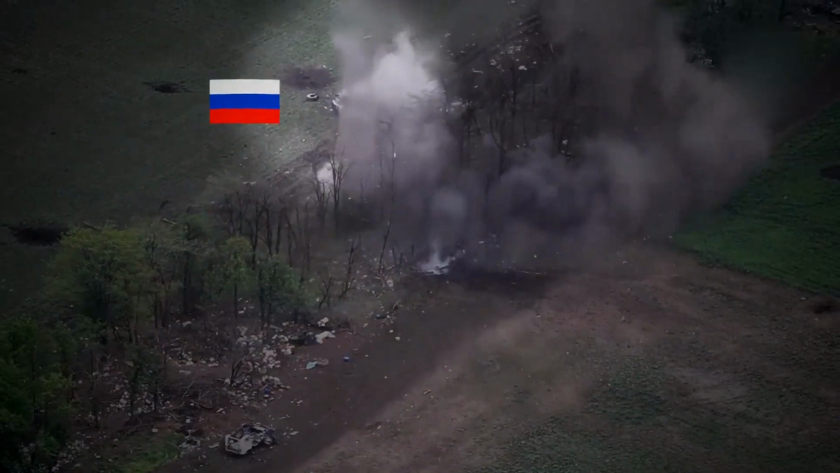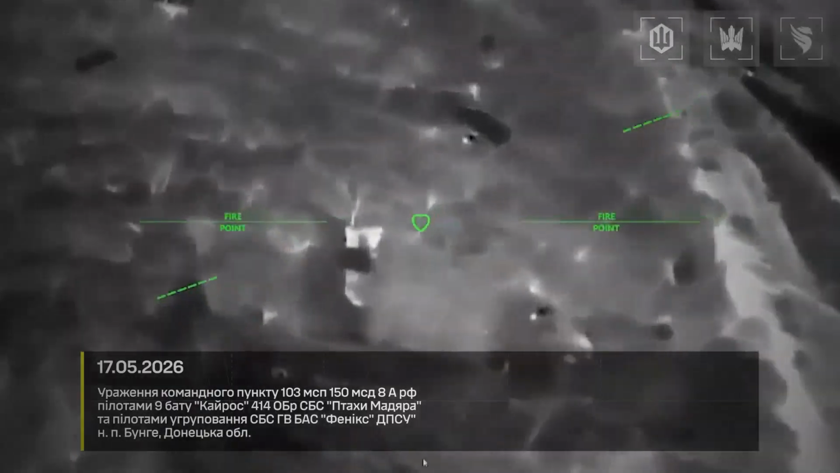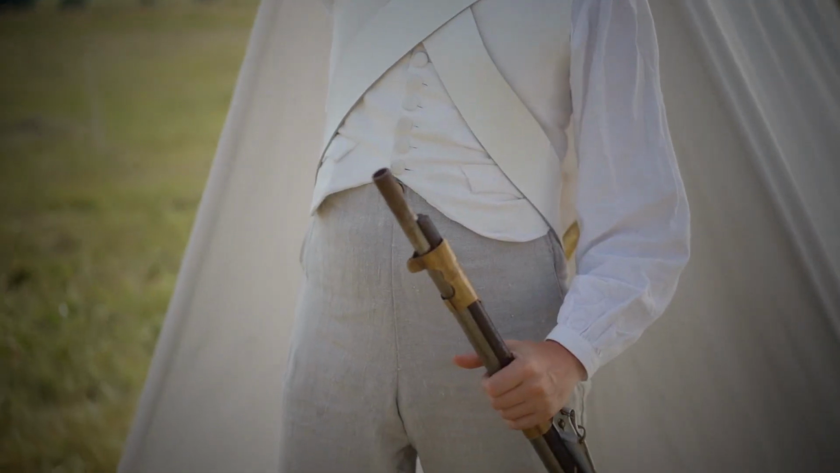Here's the take that will probably get us some flack in the comments. The romance around frontline drones, the explosive top-down hit, the cinematic boom, has it almost exactly backward. The decisive work isn't the strike, it's the patience.